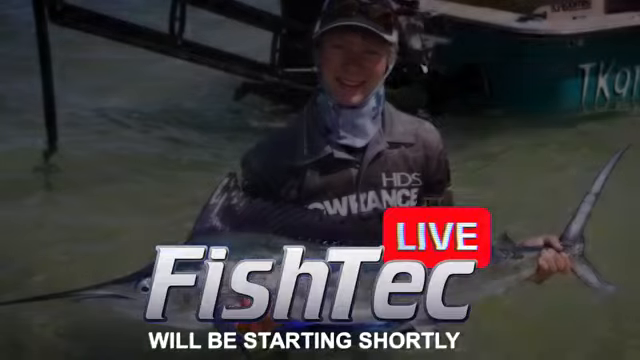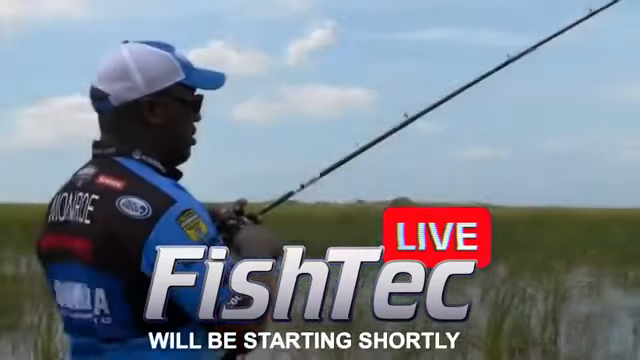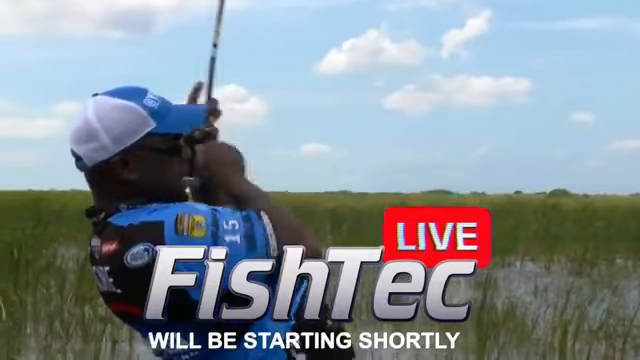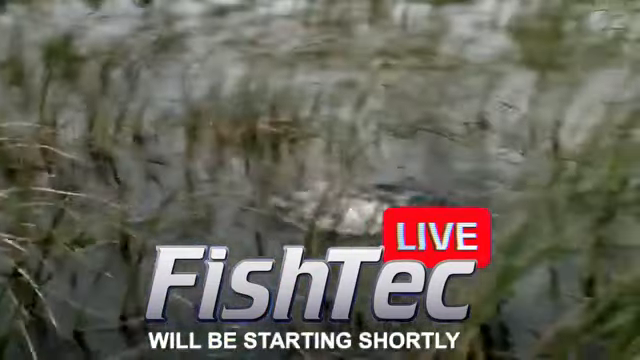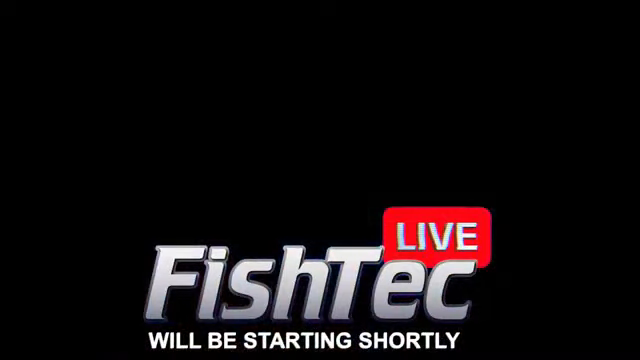And when your line tightens and your rod bends, it doesn't matter if you're a 6-year-old or a tournament pro. That buzz of excitement hits us all the same way. It's the moment we live for.